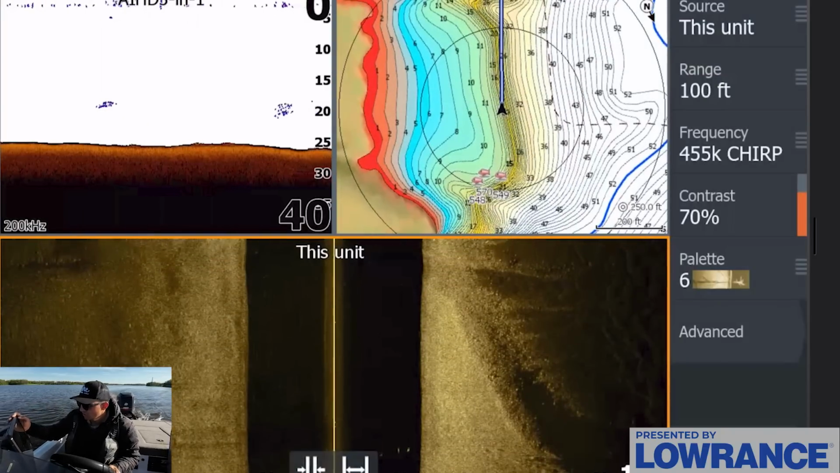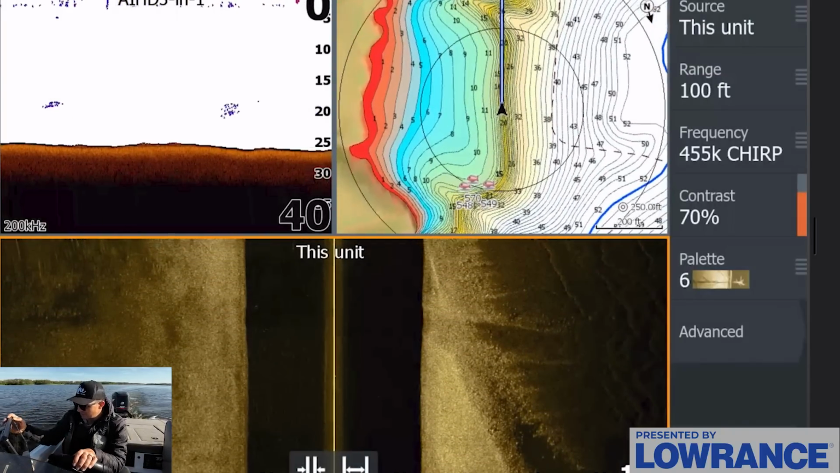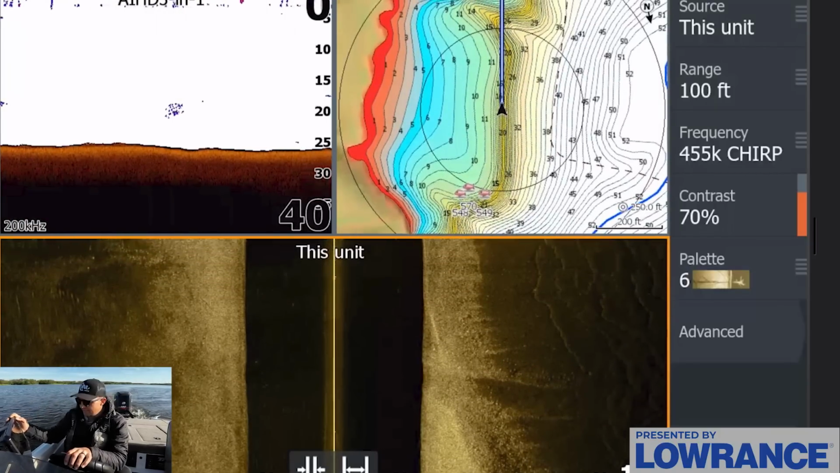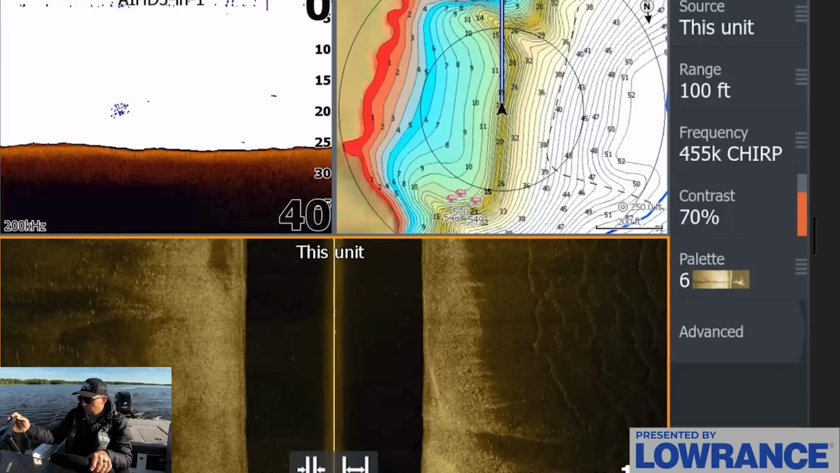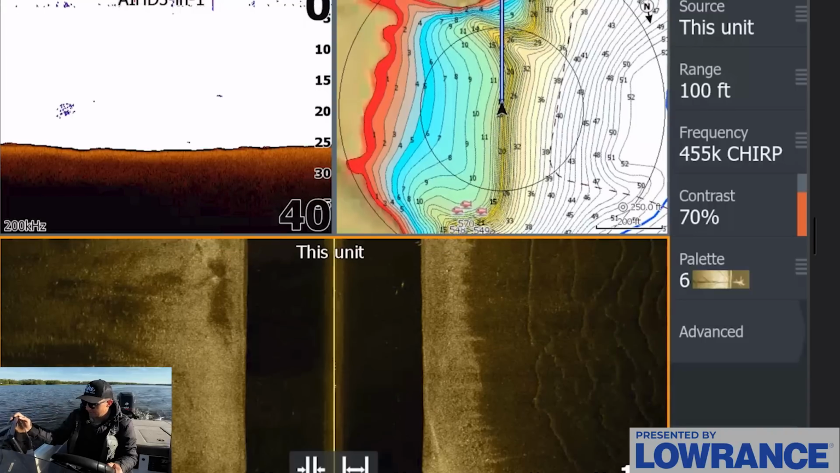There are some bait fish here. You can see they're in that 20-foot range, and this ledge is out here in like 25 feet. So we may be a little bit deep potentially on this ledge as well, based on where these fish want to be setting up. Now, I do want to graph down closer towards this corner here to see if maybe there's a shallower stretch on this drop.